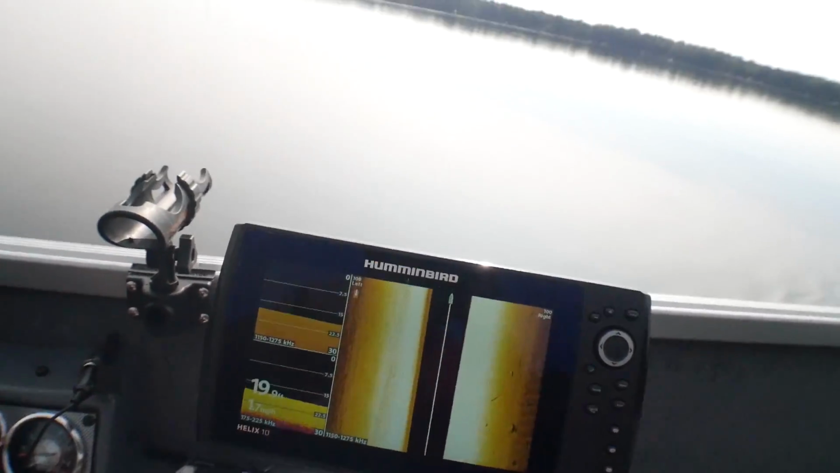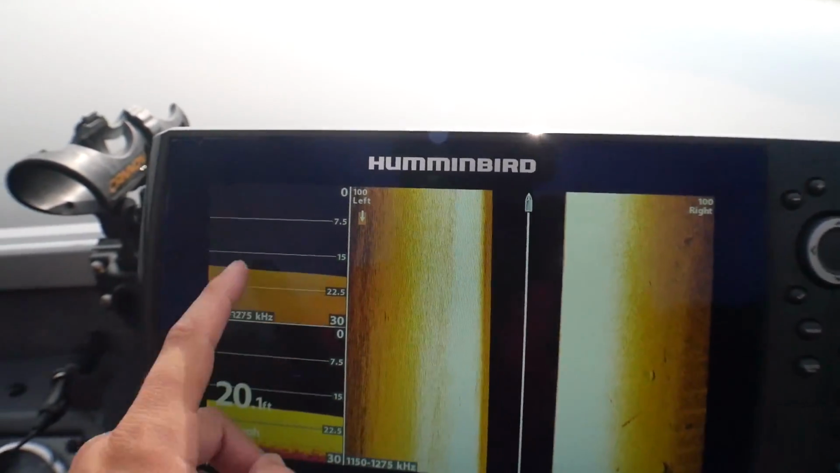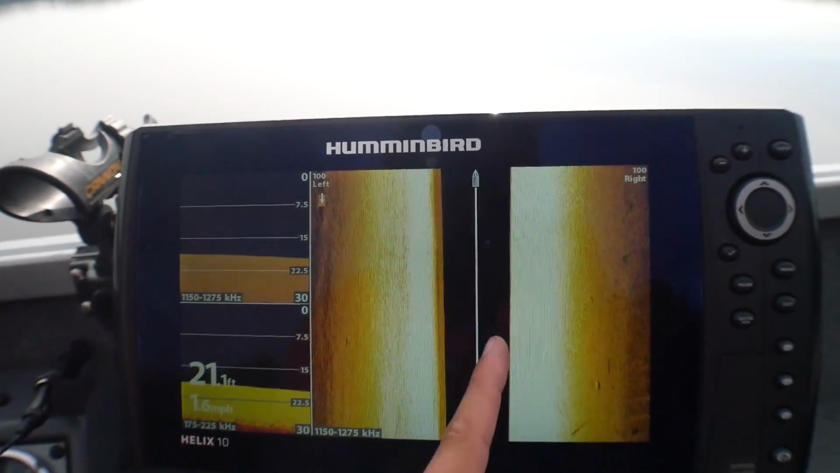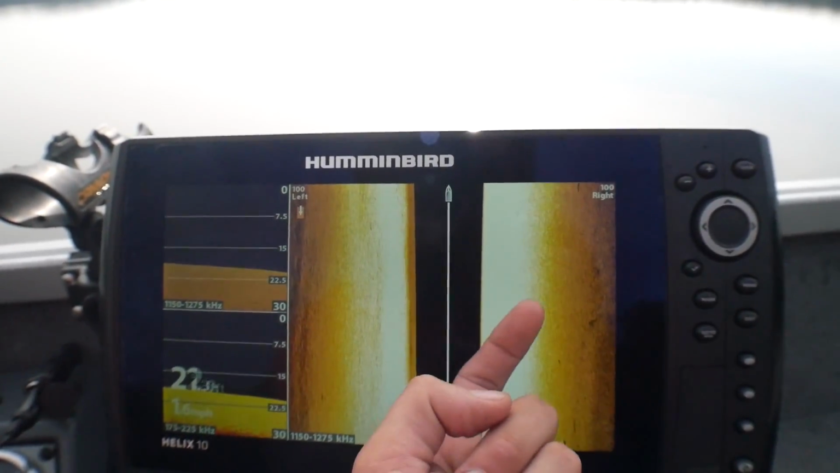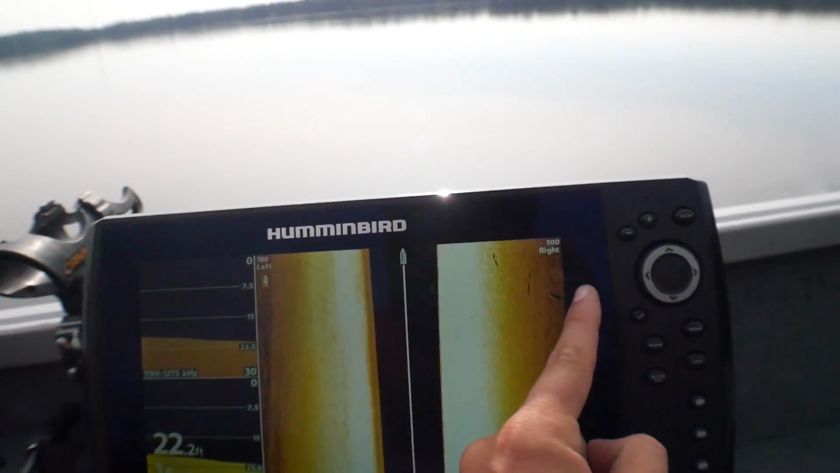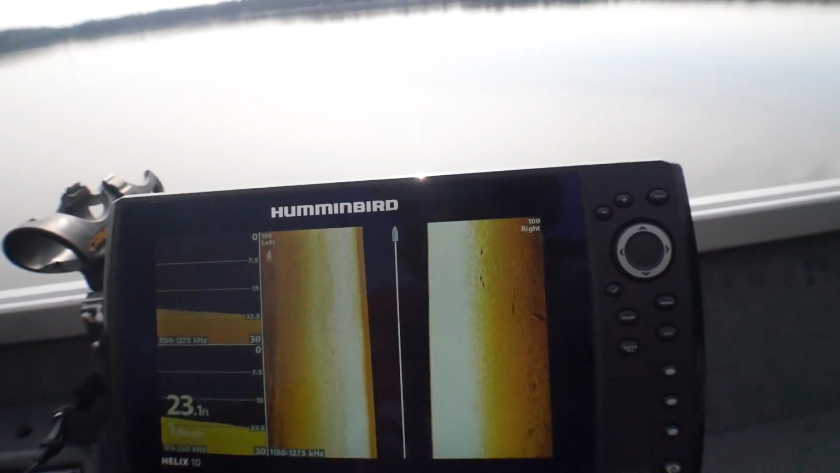So to start out with, what we have here, basically this is just a nice hard rock bottom. You can see it's really solid. Now this is the side imaging. We have the left side of the boat and the right side of the boat. So picture like a post standing up in the water. That is going to be a straight post. There's going to be a shadow behind it, kind of like the sun's hitting it. Those are just rocks right now.